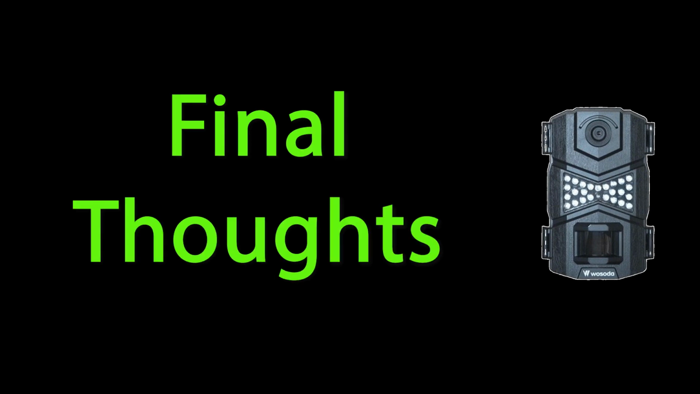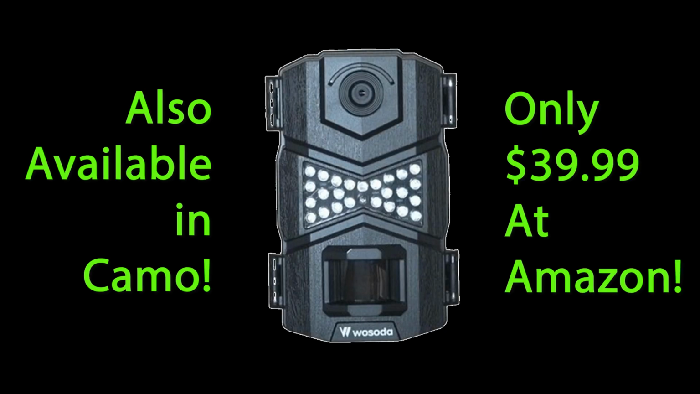My final thoughts are that this is an excellent camera, especially for the price. At $39.99 on Amazon, you can't go wrong. If you're a first-timer, your first trail camera, I highly recommend this. Or even if you're someone that already has trail cameras and you want to pick up a few more, this is a great camera. The photo quality is excellent. The videos are excellent. You really can't go wrong here. I've been happy with both of mine. They're still out in the field, and I think you'll be happy too.